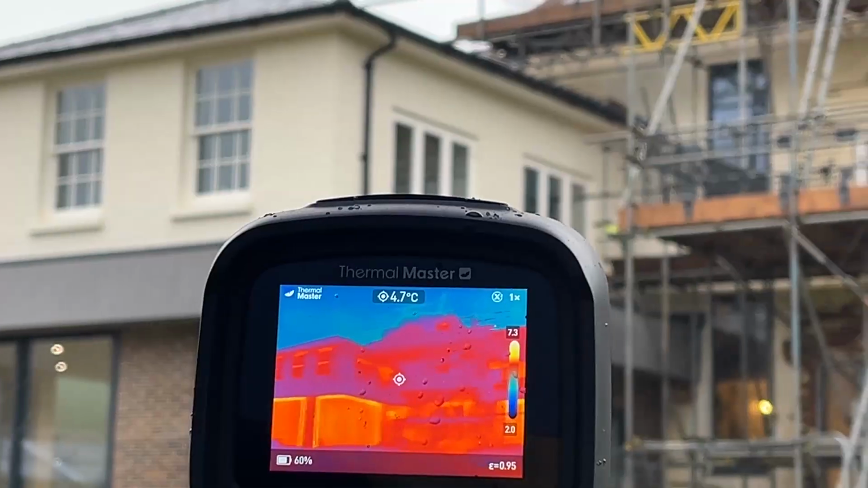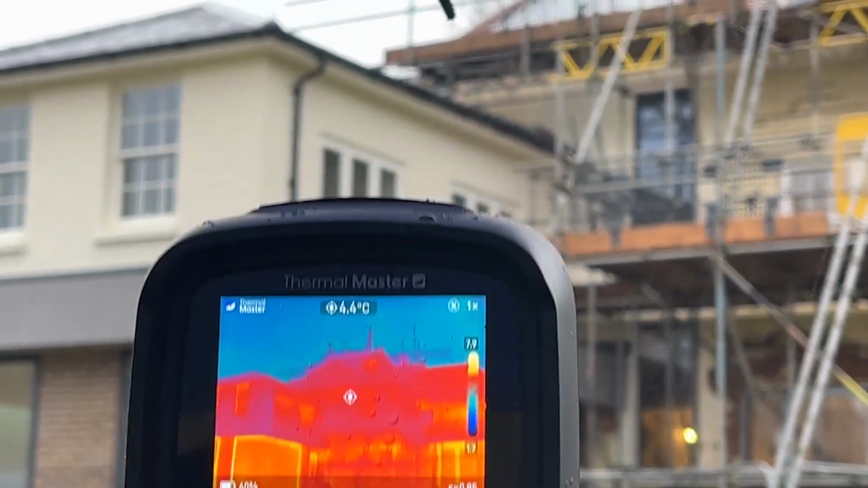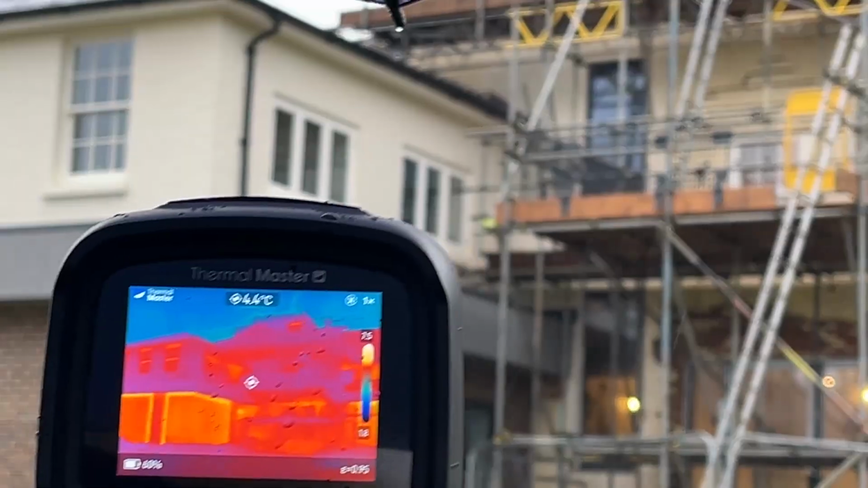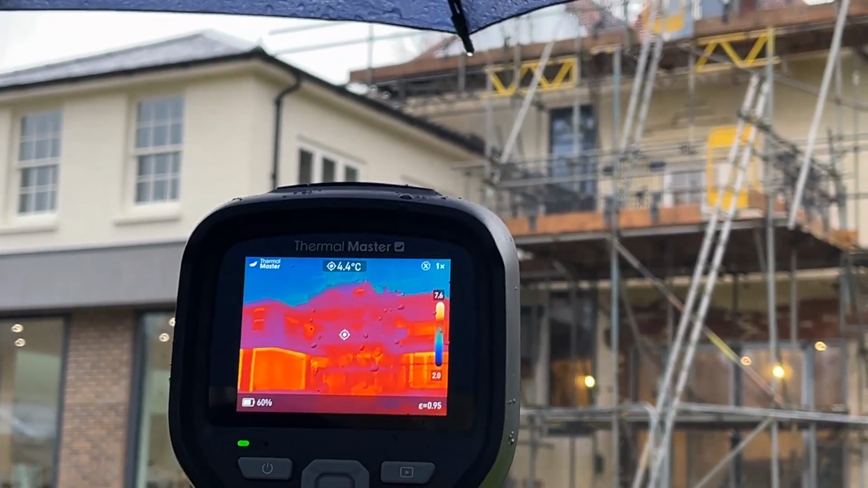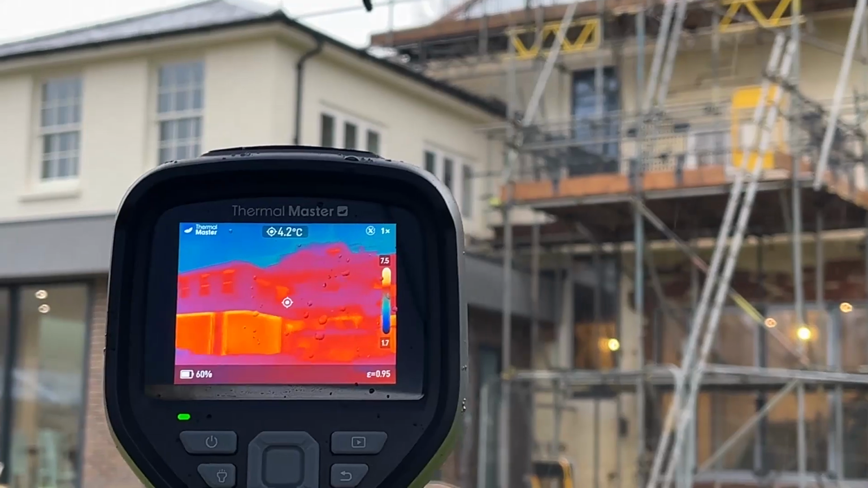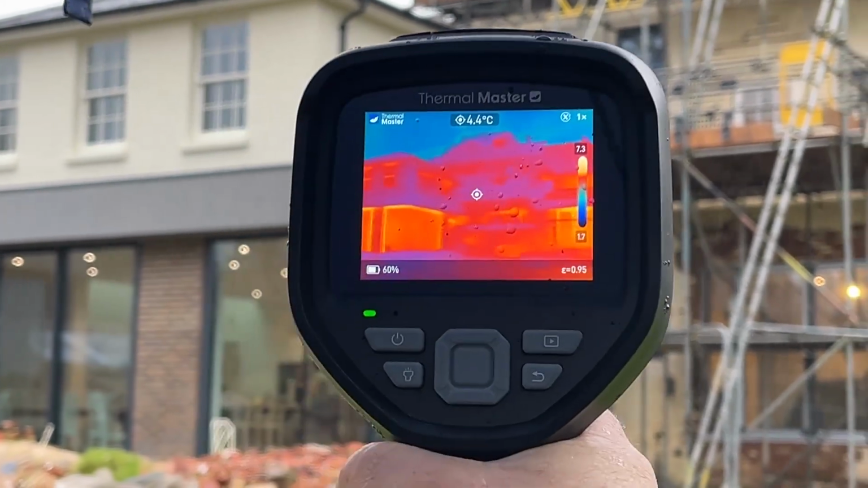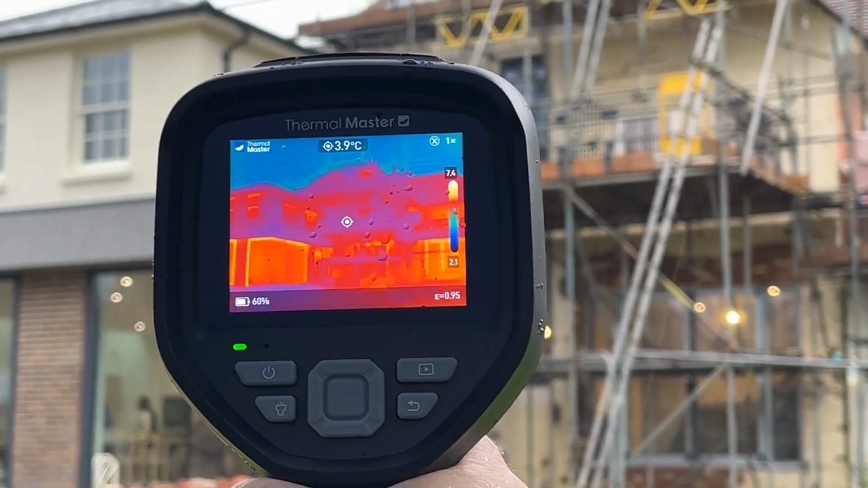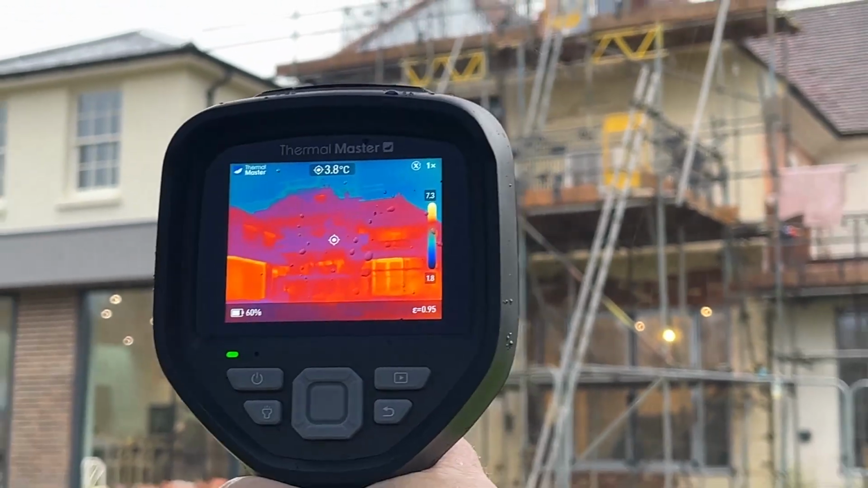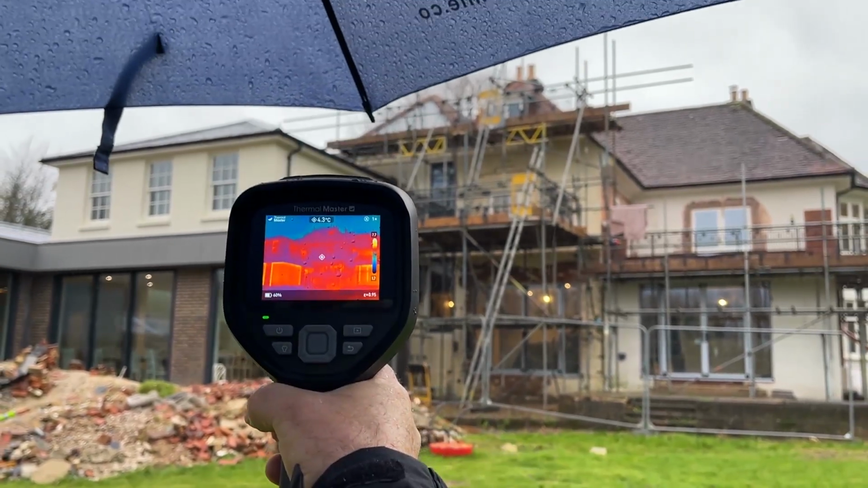And when you go across to this whole rear wall of the building, you can see the colour temperature between that and that there is exactly the same temperature, 4.4 degrees in this section of wall here. That's 4.1 degrees, and that's 40mm of aerogel on the internal stairwell wall up the entire house here.